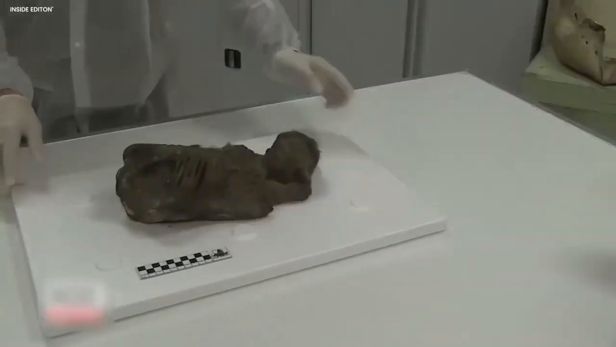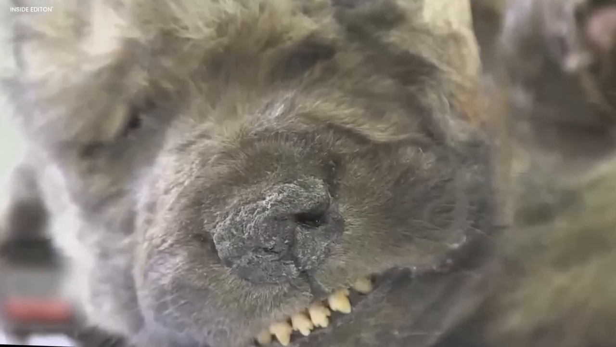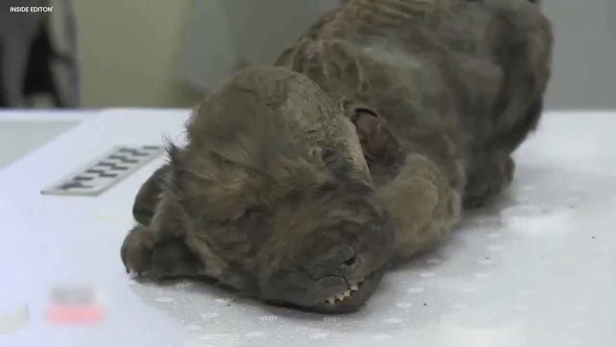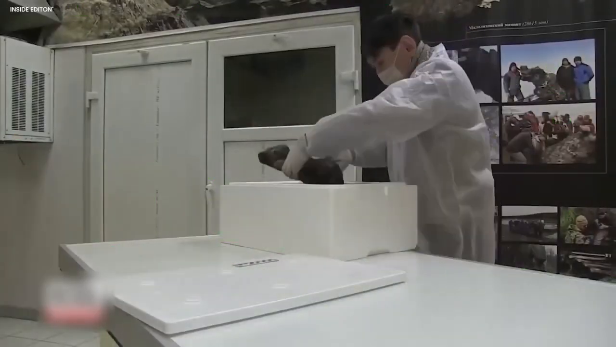This ancient puppy, a relic from a time long gone, had its fur, whiskers, and teeth astonishingly well preserved. Yet a big question hung in the air. Was it a dog or a wolf? The answer remained uncertain, hidden by the frozen cloak that had kept it safe for thousands of years. Scientists eager to uncover the truth ran tests.